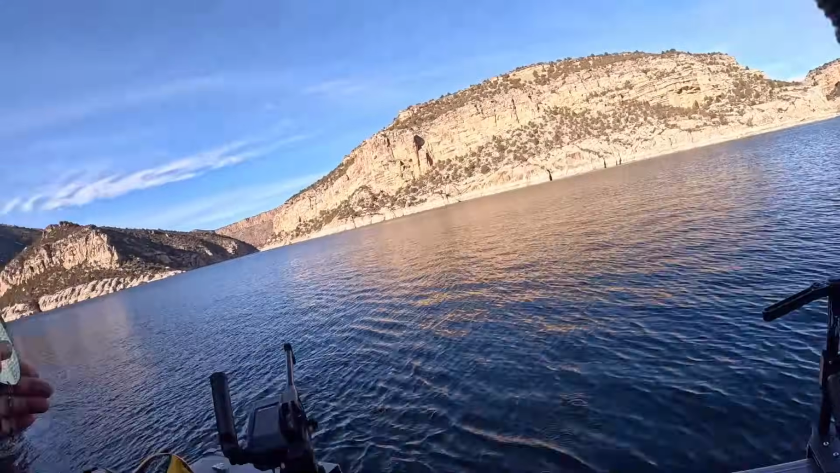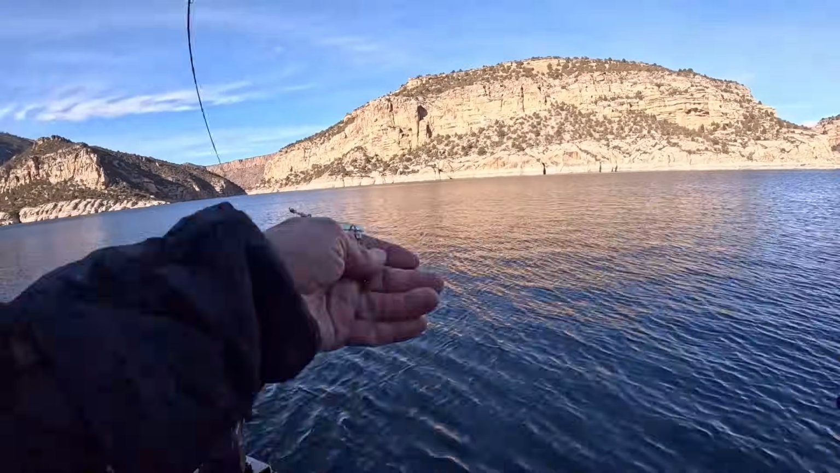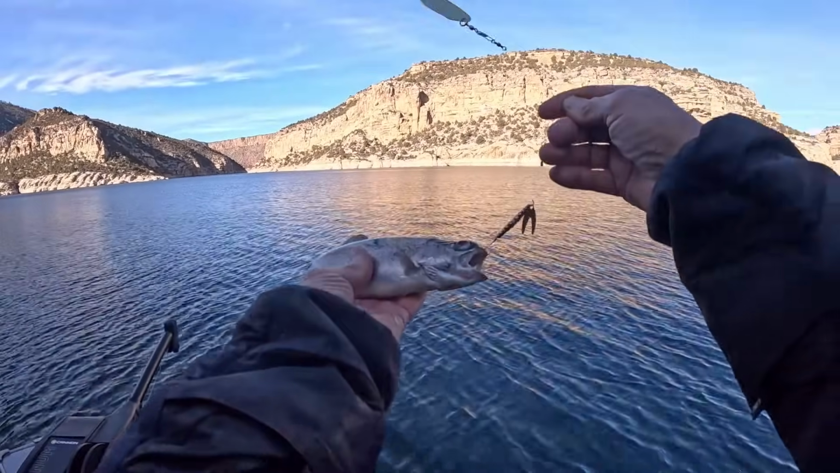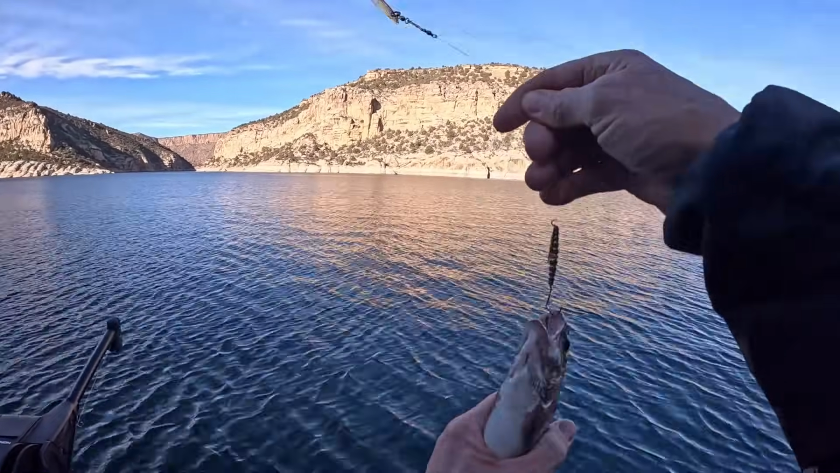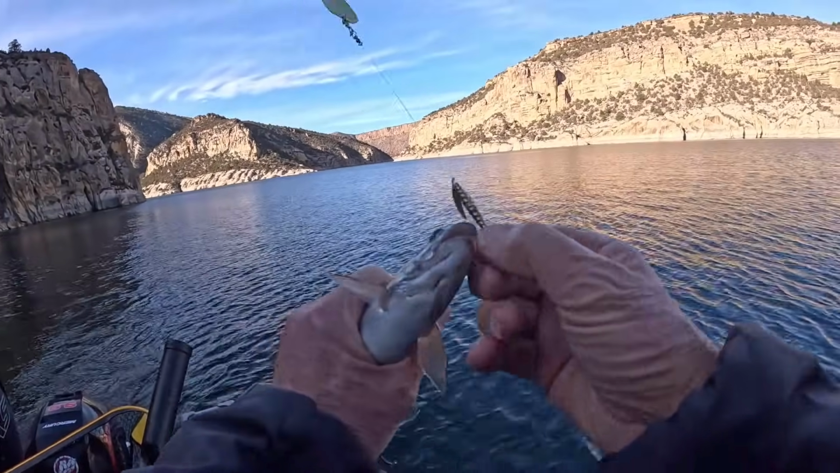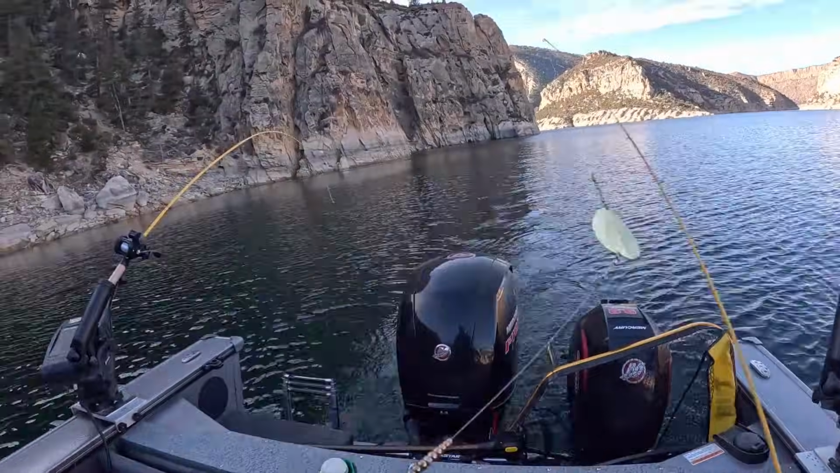Looks like another rainbow, but I'm happy with what I'm getting. This is all just helping me learn what we've got working here. So now that I've caught a bunch of fish from here, I'm going to go ahead and keep going up the bank, because I don't believe I've been into a school of kokanee quite yet.